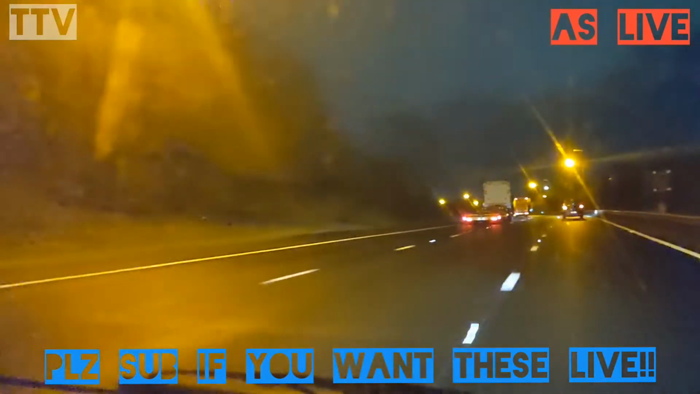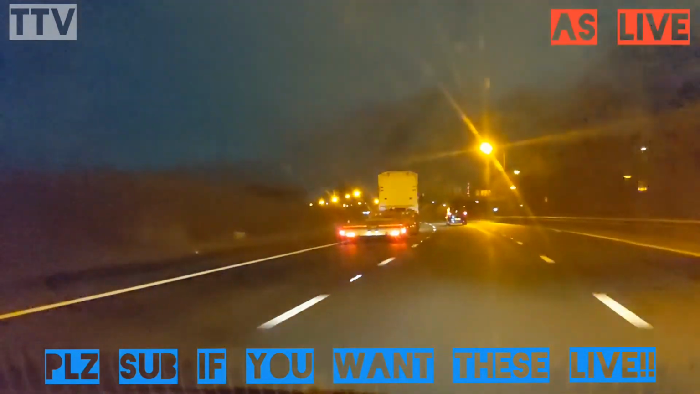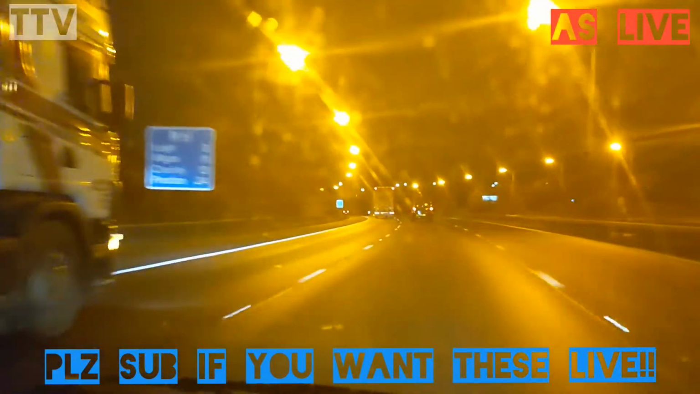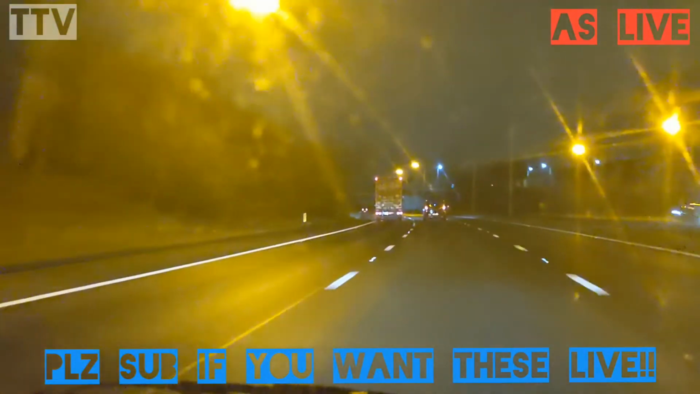We'll follow him into the middle lane. Again, still doing 70 miles an hour. Go past the low loader. Another Arctic ahead, nothing behind me.